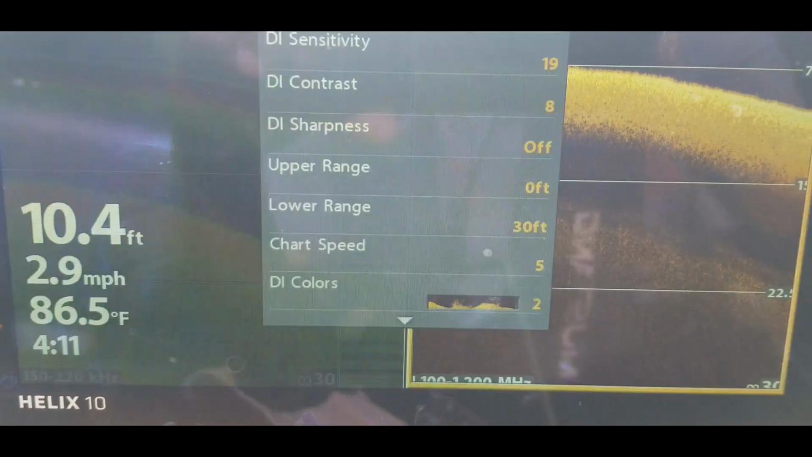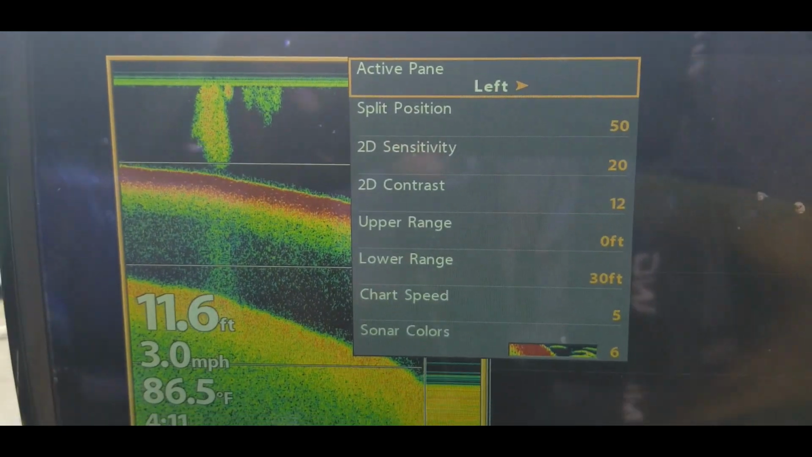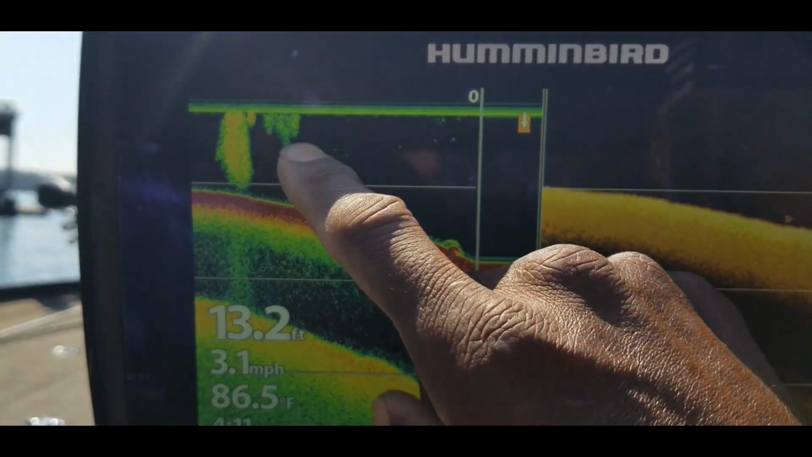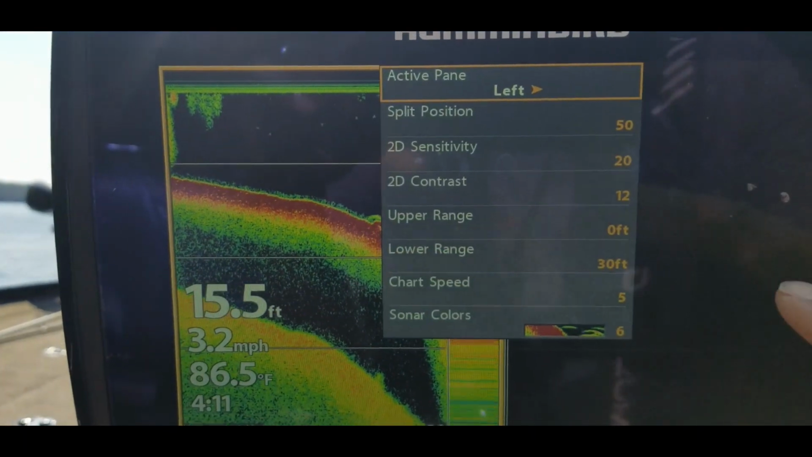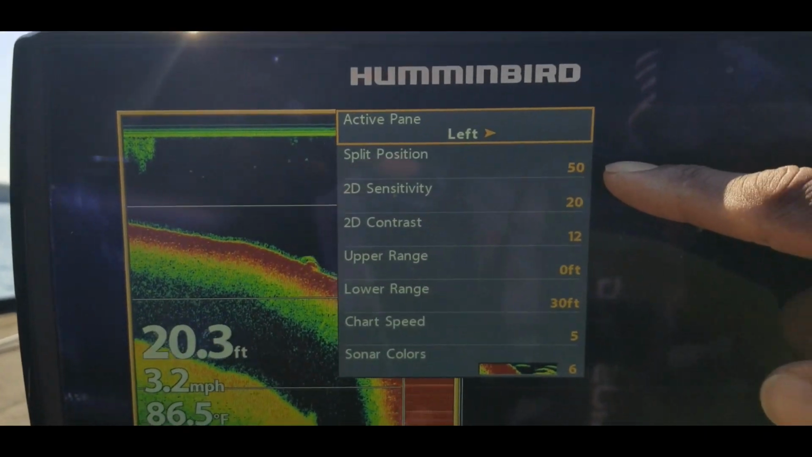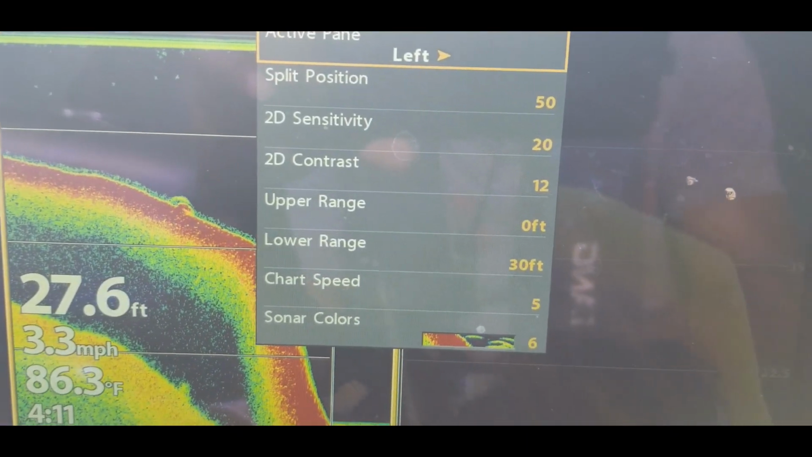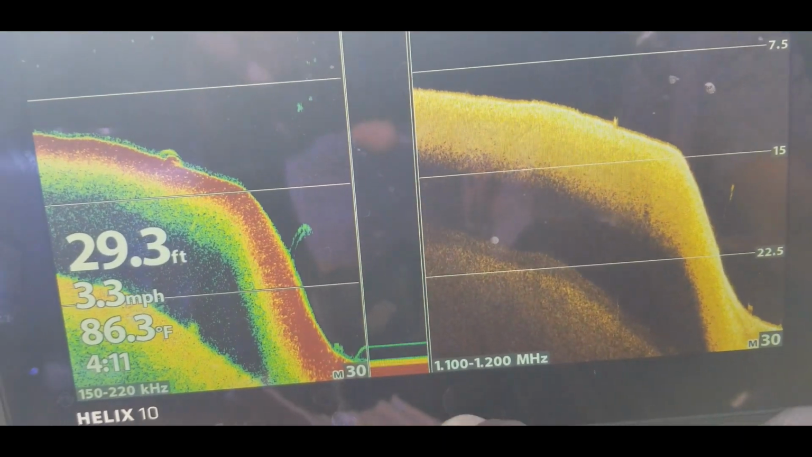And let's hit the menu button and go from the right to the left. That right there is just the backwash or whatever you want to call it from me turning around from the motor. All right, let's hit the menu button, and these are my settings for my sonar. Sensitivity, contrast, you see the range and things like that. All right, let's exit out of here.